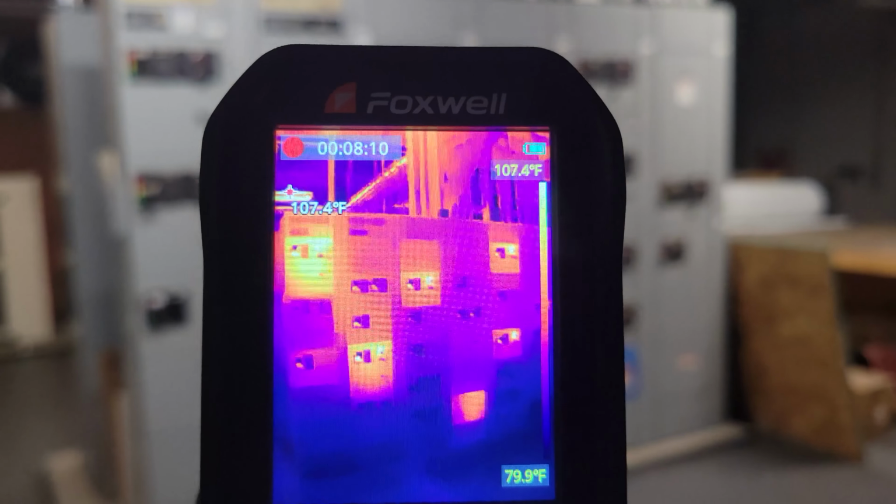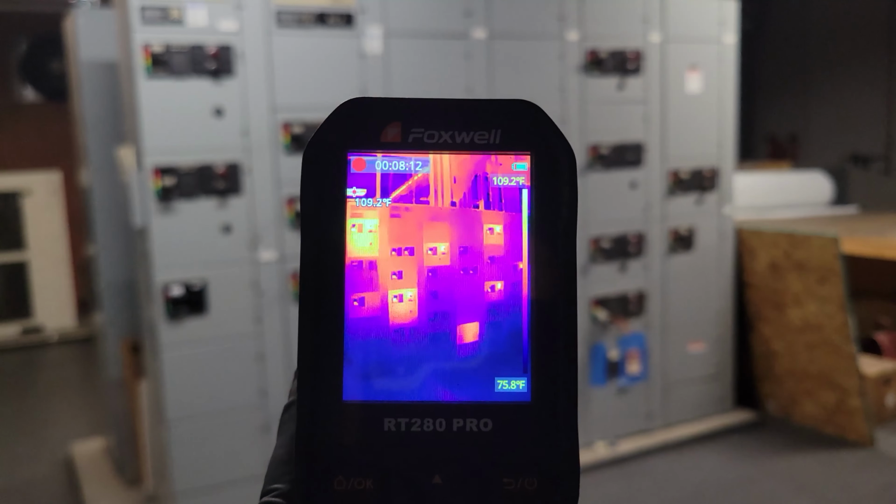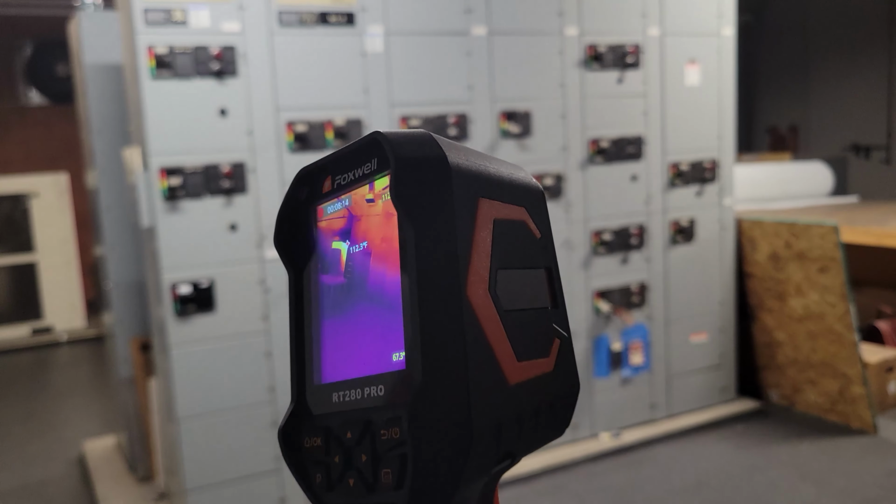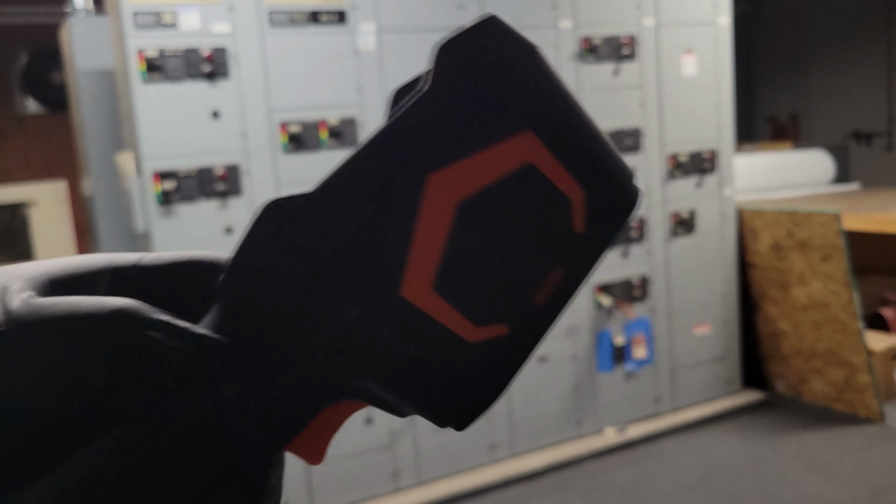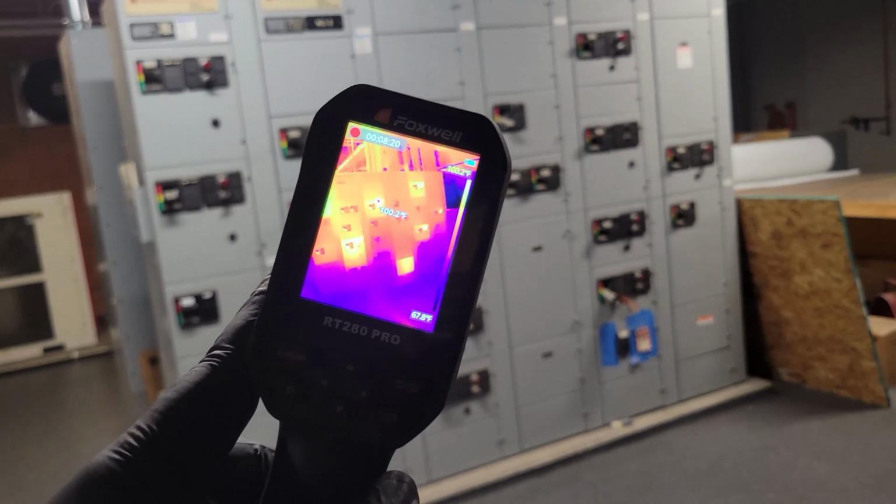If you're doing any kind of maintenance work, these things can not only save you a lot of money, but just give you a heck of a lot of information you otherwise would not have. So overall, that is an excellent little thermal camera.